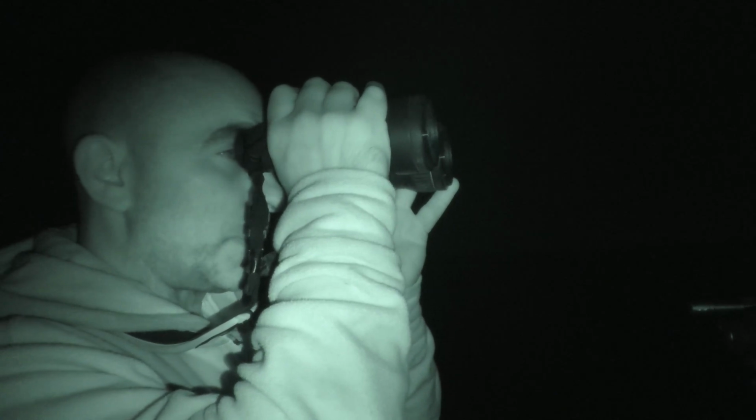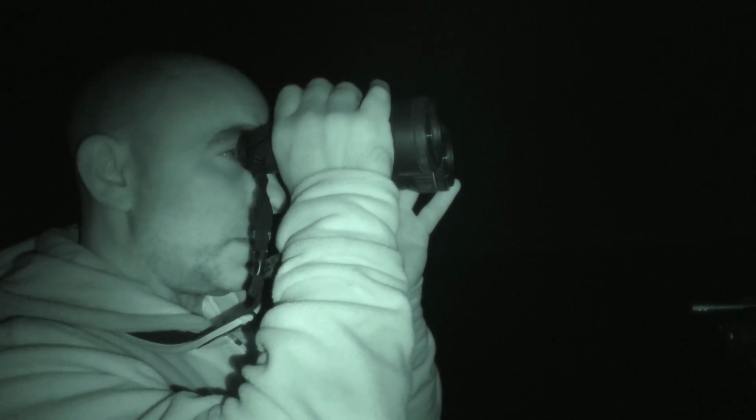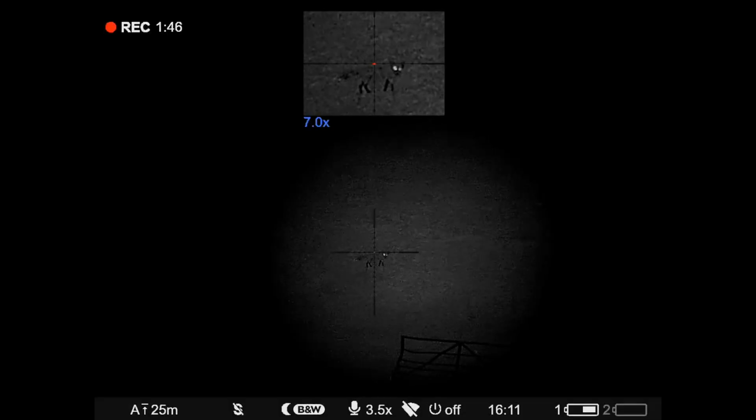Right, well, we've got a nice clear evening this evening. So first up I have got the Pulsar Digex C50. I've got a fox target down there, the same fox target we was using for the first part of the test, and he is out at 120 meters. So we got the C50 currently looking at that.